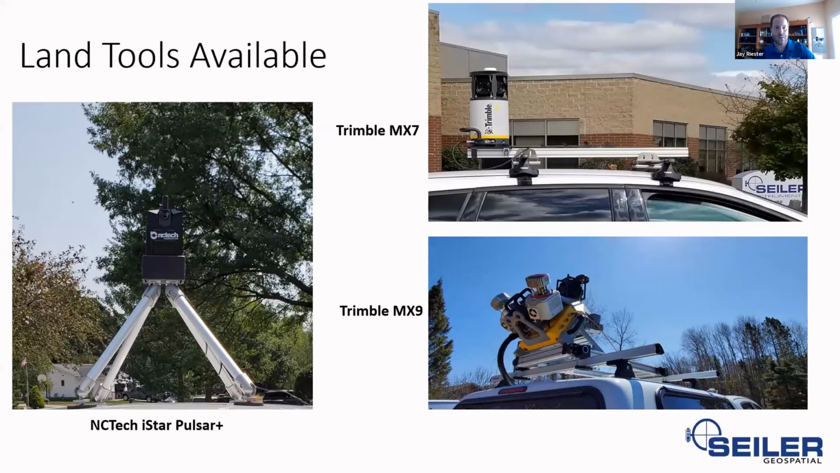Here's some quick photos of the land-based ones that are car mounted. Far left, NC Tech. That's the one that I said that could also be backpack, as long as you've got a power source to carry with you. Upper right-hand corner there is the Trimble MX7 out in front of our office at the Franklin office in Milwaukee. And then the MX9 down there at the bottom right, you can see the two sensors up there, the LiDAR sensors, if you will, for creating point clouds. This was a project that I was working on last May with a DOT here in Wisconsin, up north.